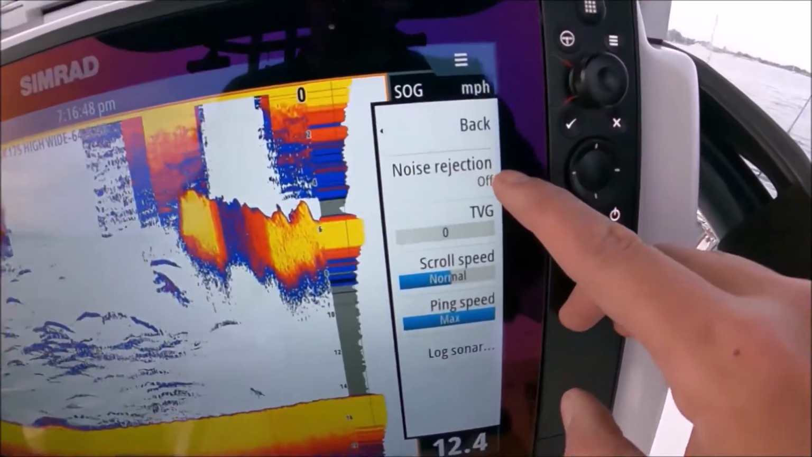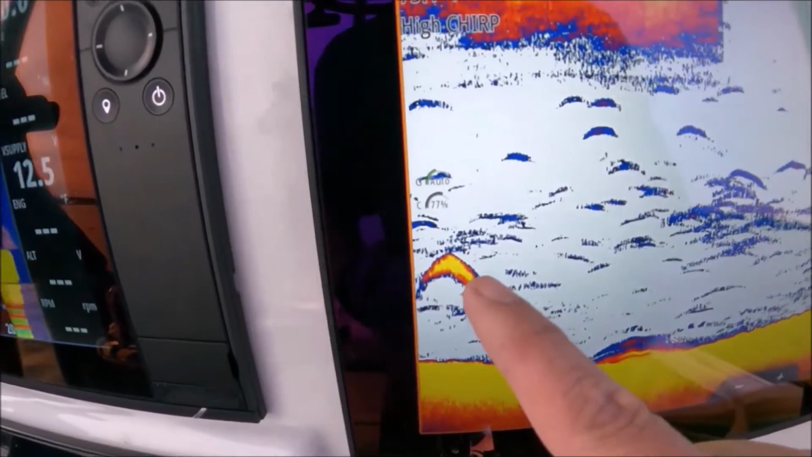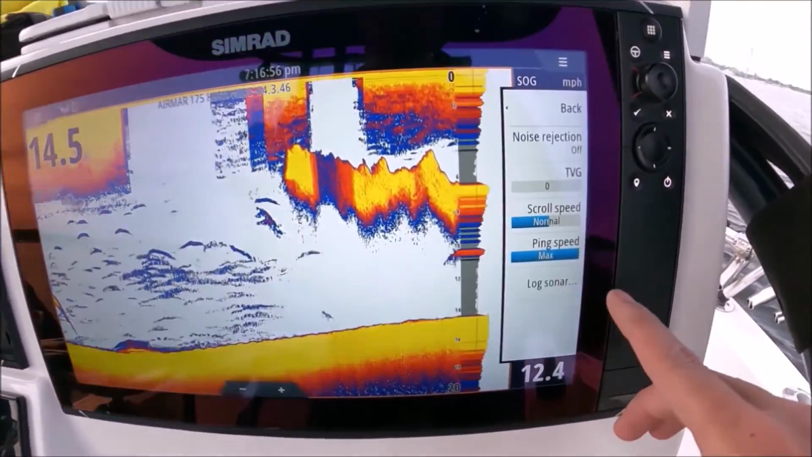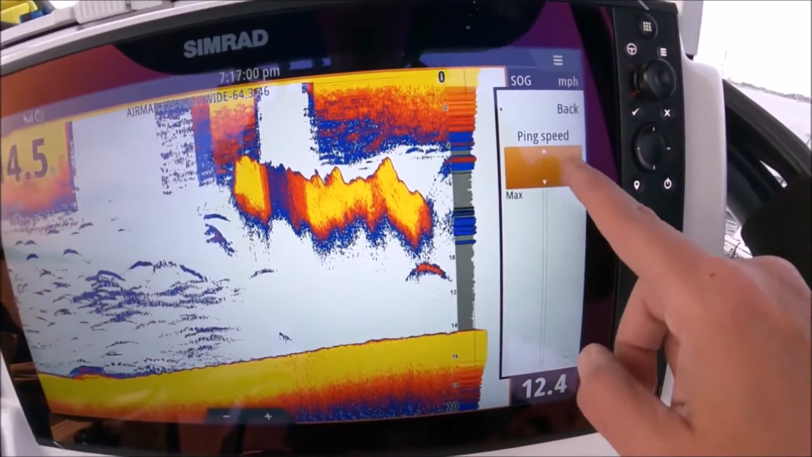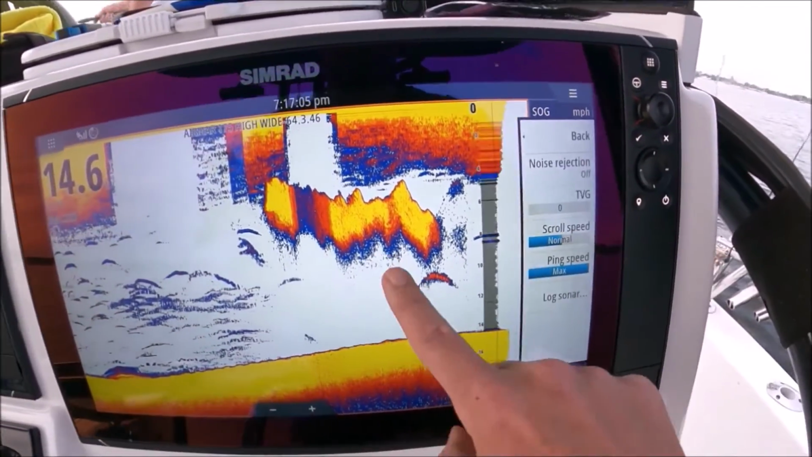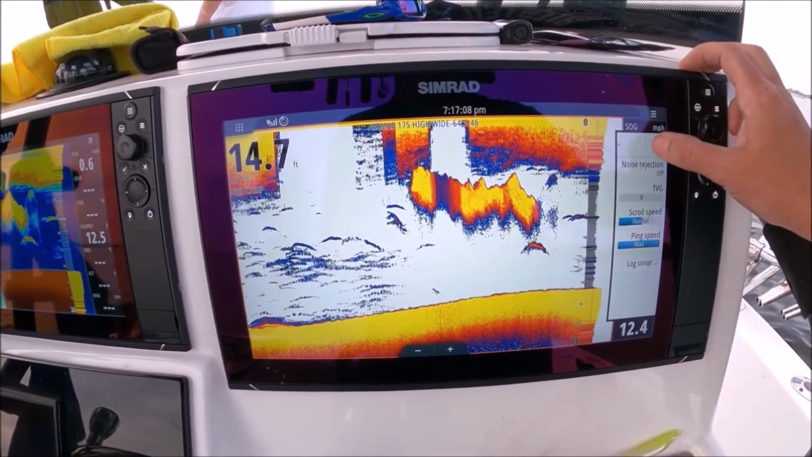Noise rejection, always turn it off. Always turn it off. Noise rejection takes a nice beautiful arch like that and turns it into a blob. I hate noise rejection. Scroll speed normal. Ping speed, crank it up to max. Okay, there isn't a whole lot more to it than this, guys.